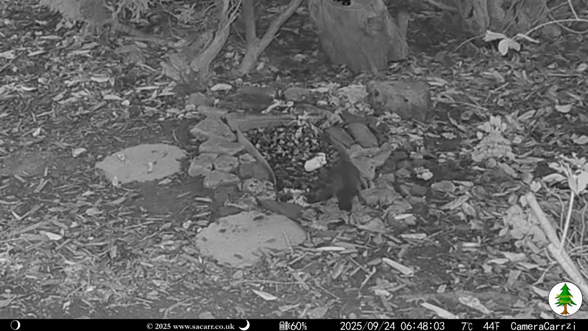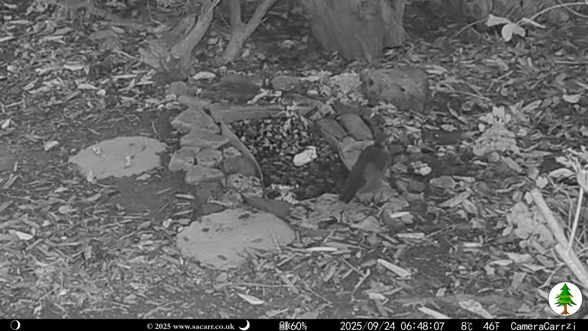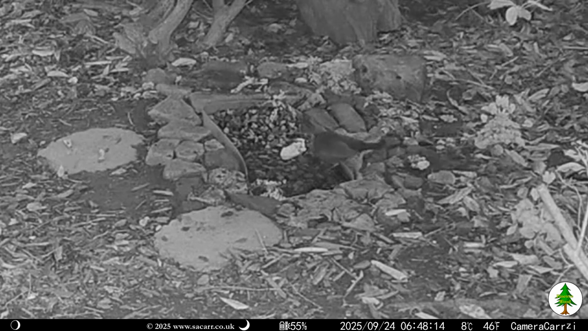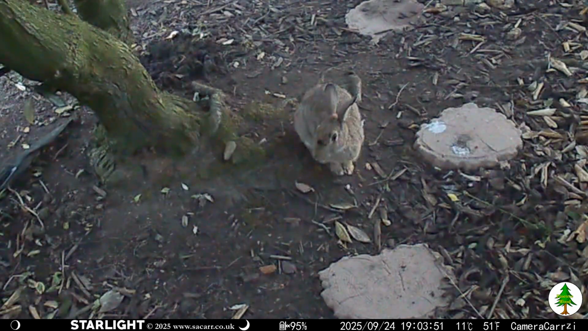A blackbird started the captures for the 24th. Followed by more sitting around the tree by the rabbit.